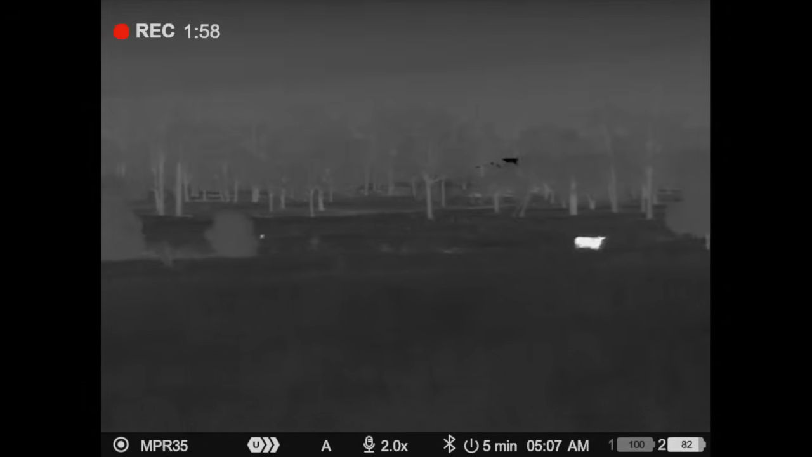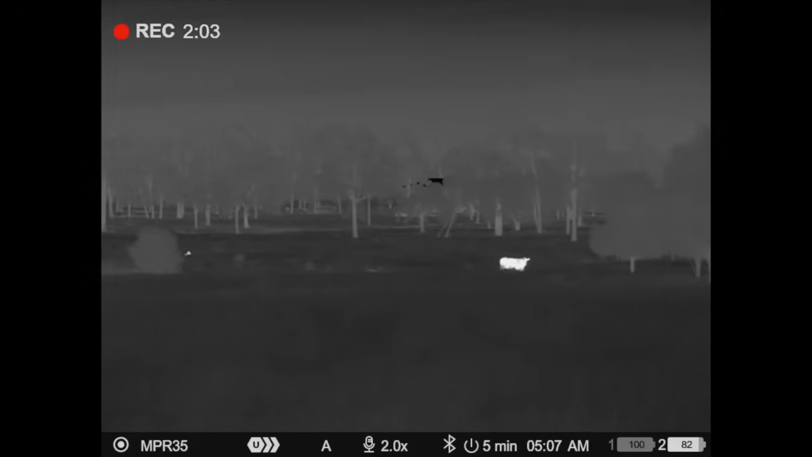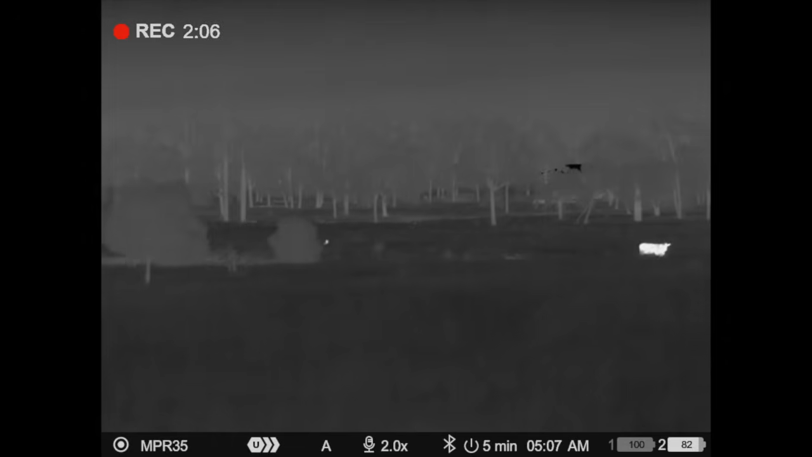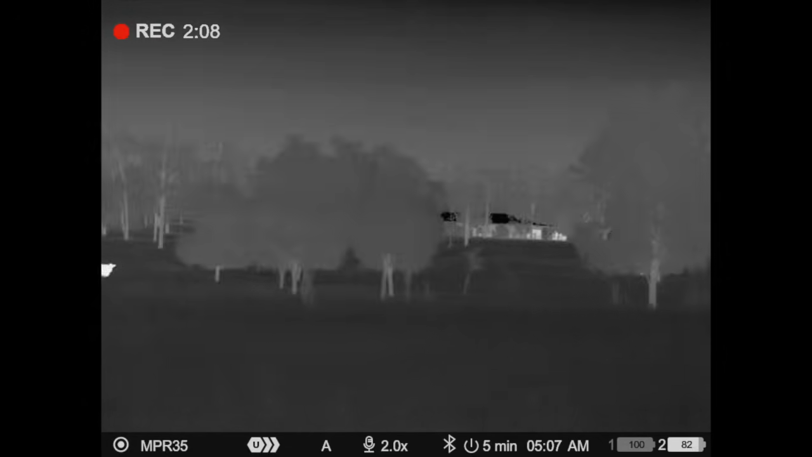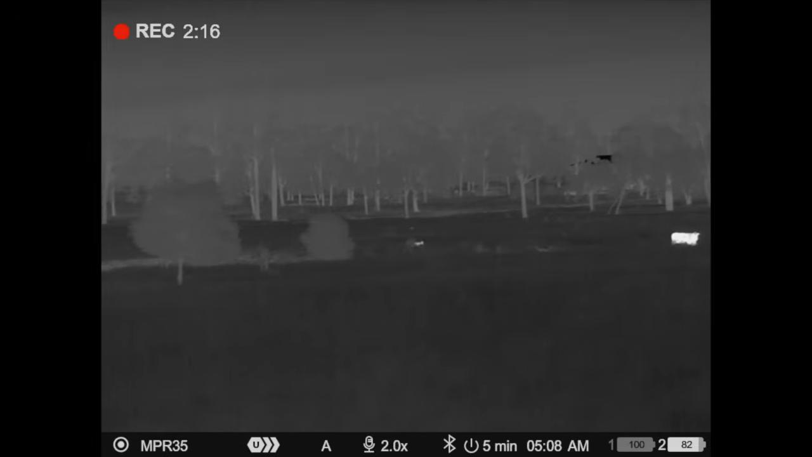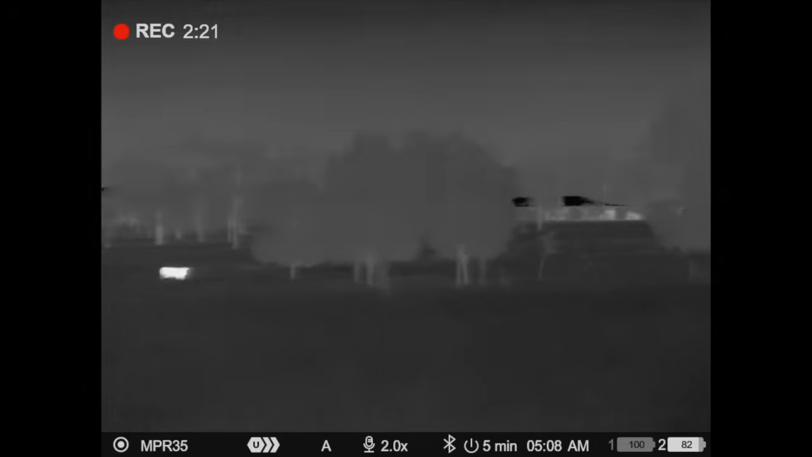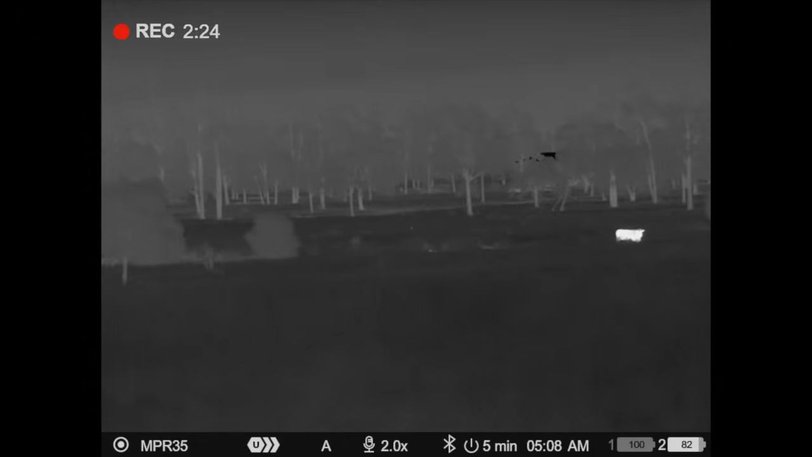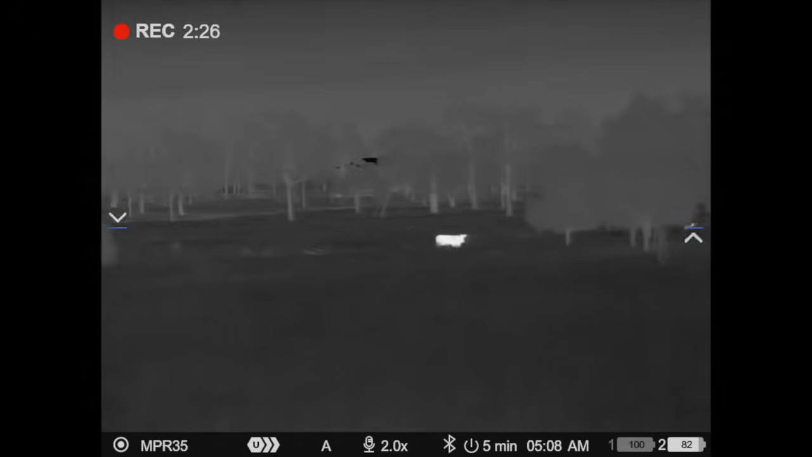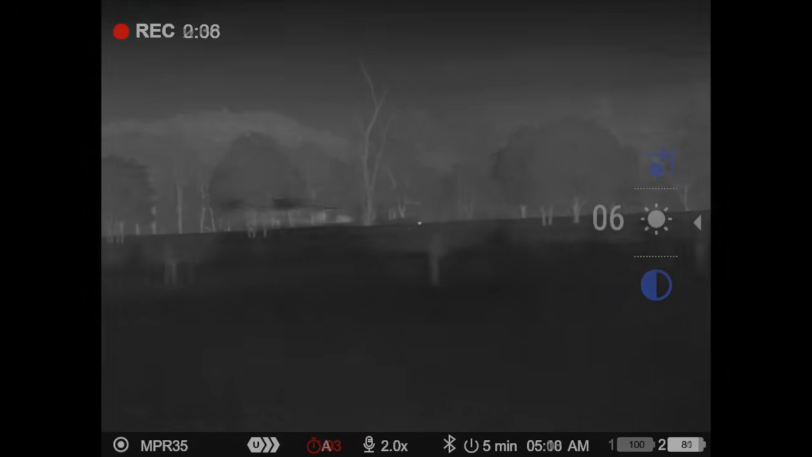That back one's a lot more wary. See, they just got into the gully. One has, the other one's not. Coming back across. This one's up, coming up the alley. Back of there, Josh. They're looking at us, I think.